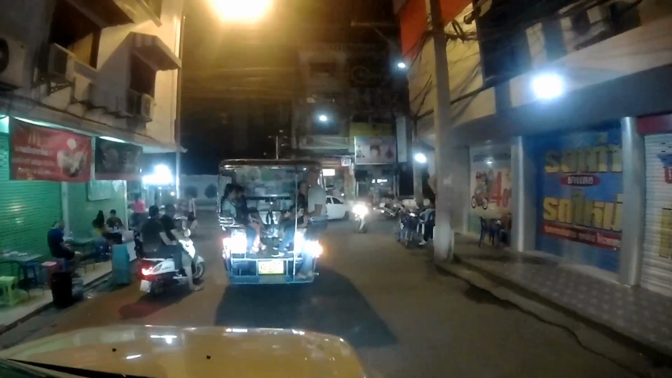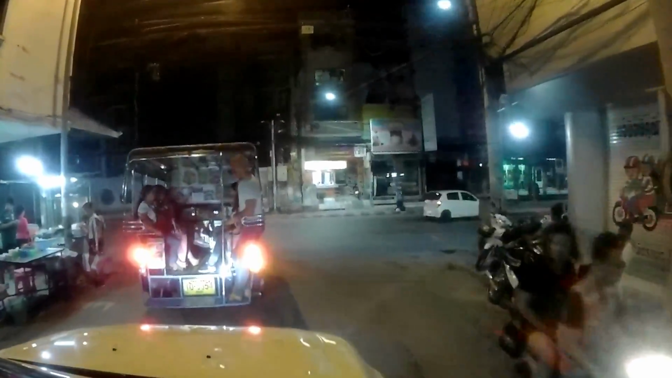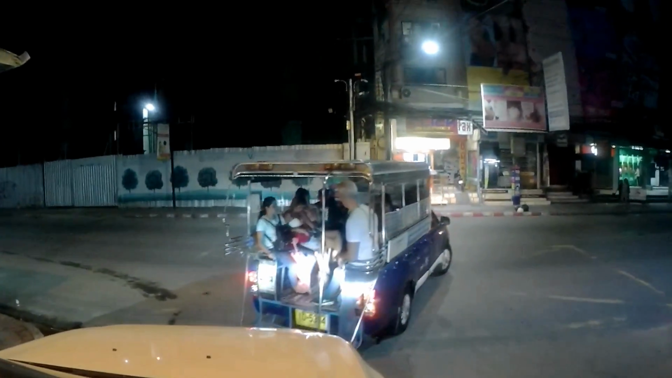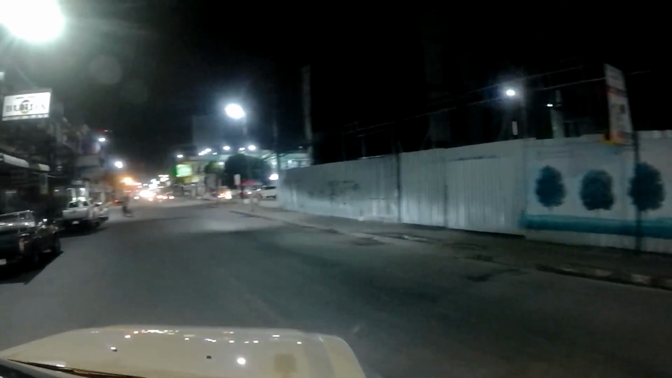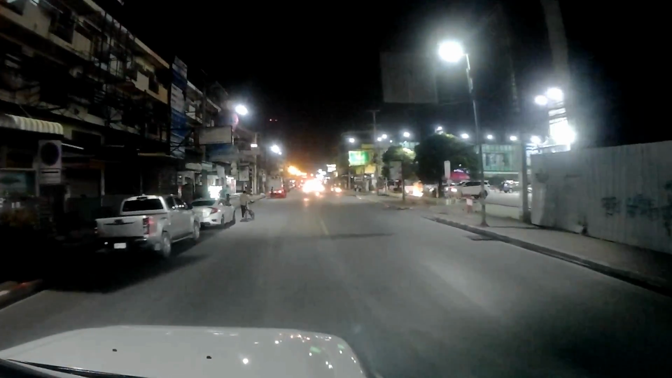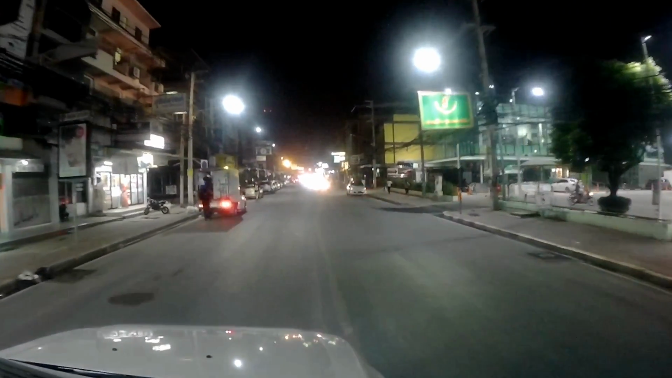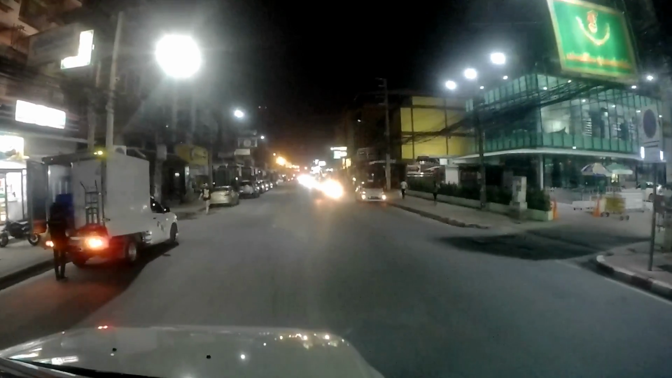At the junction coming up now, this is Pattaya Thailand. We'll be turning left. The BART bus will go down to traffic lights near Walking Street. We've turned left. We're just going to come along now, and on the right there you can see Friendship Supermarket, and that's where we'll be stopping.